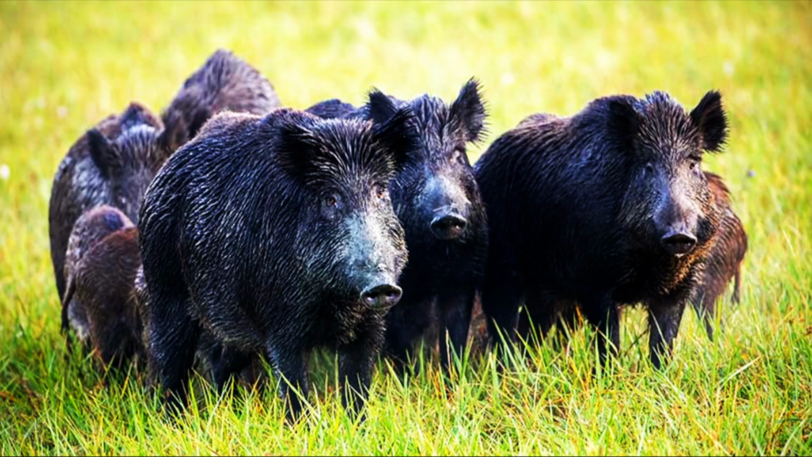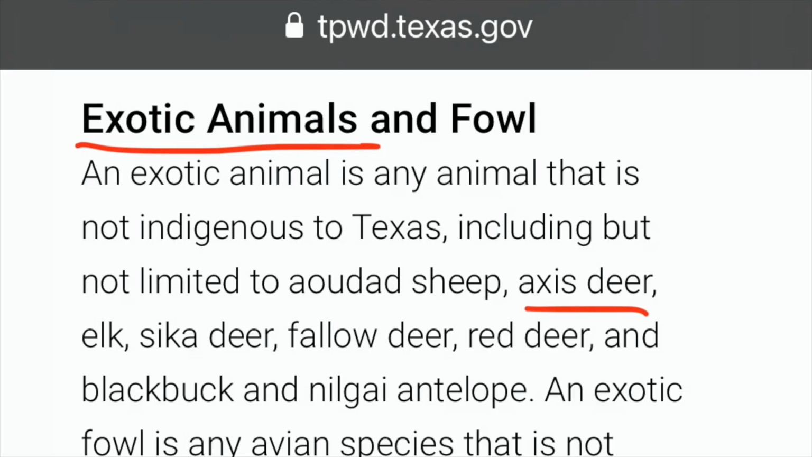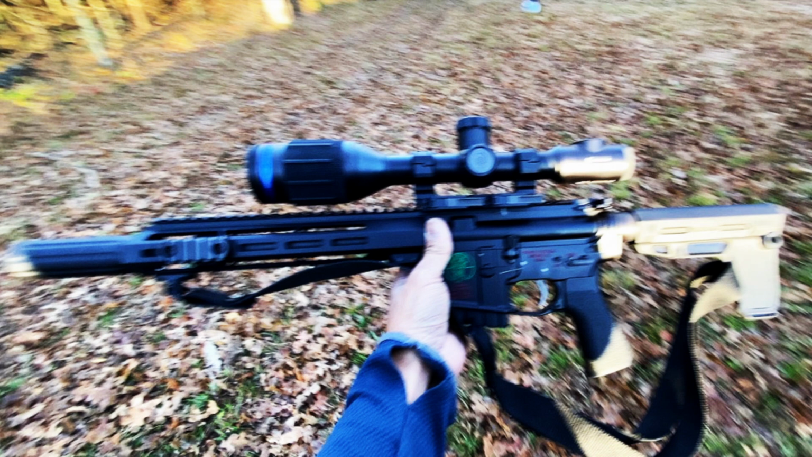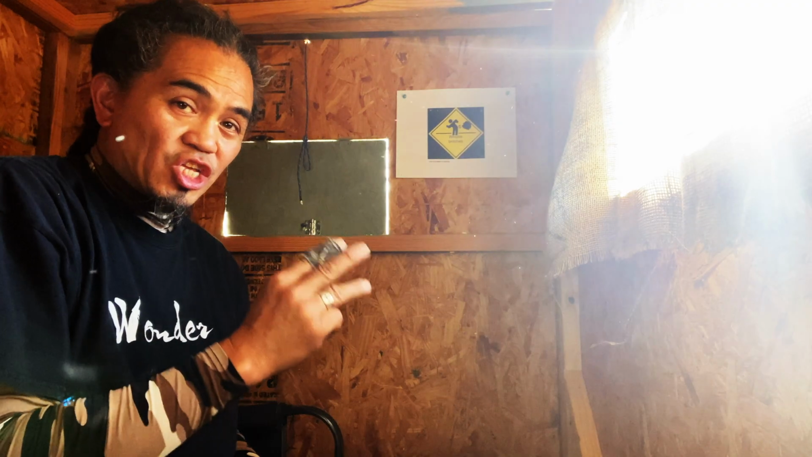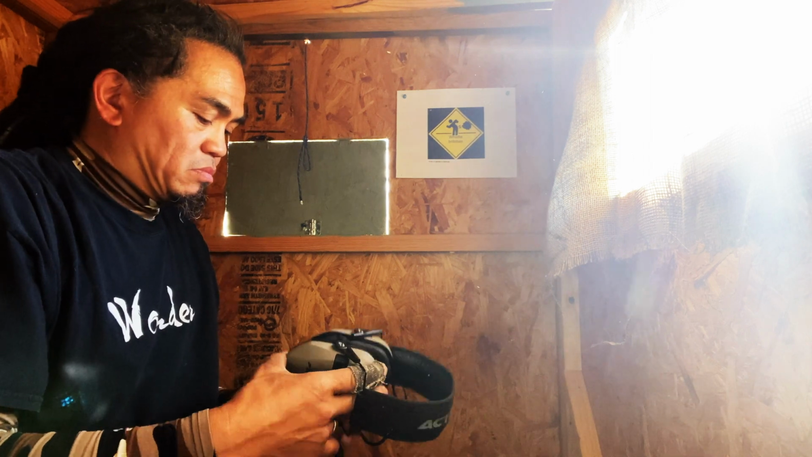The primary target for this location are hogs, axis deer, and management deer. For those of you who don't know, hogs and axis deer are non-native species and can be hunted all day or night. And that's the reason that I brought my thermal equipment. Sean spread out a bag of corn, and within 10 minutes after he left, the deer already started showing up at 3:30 in the afternoon.